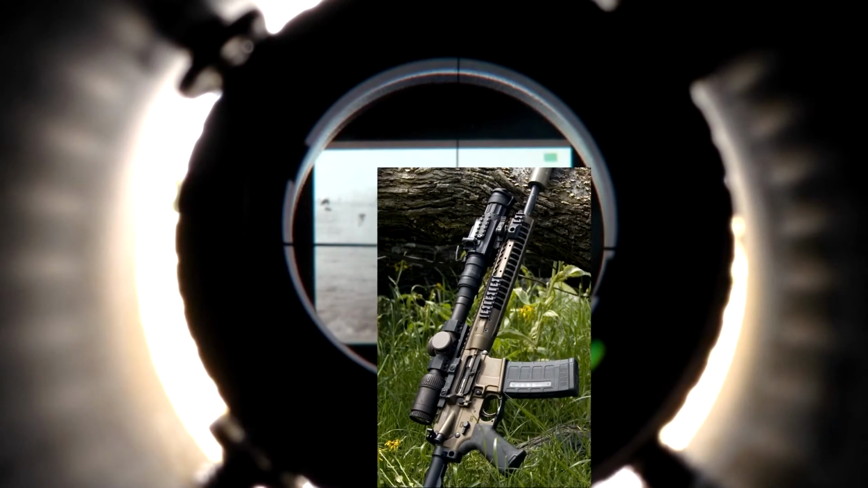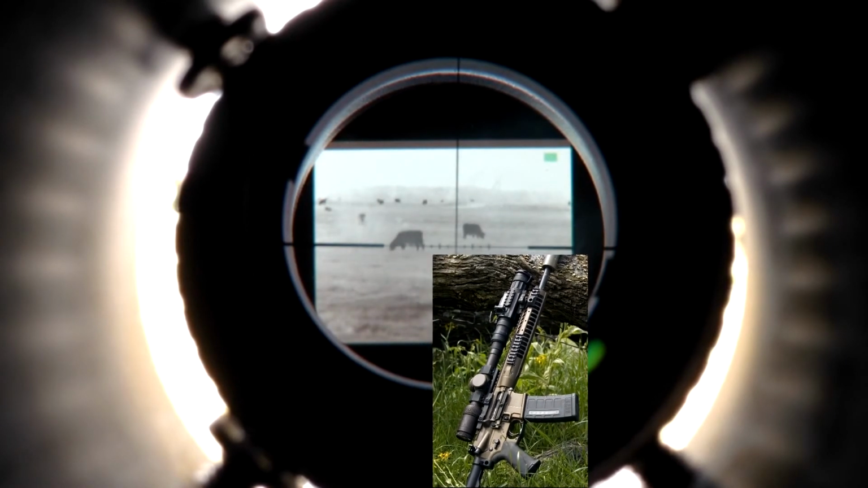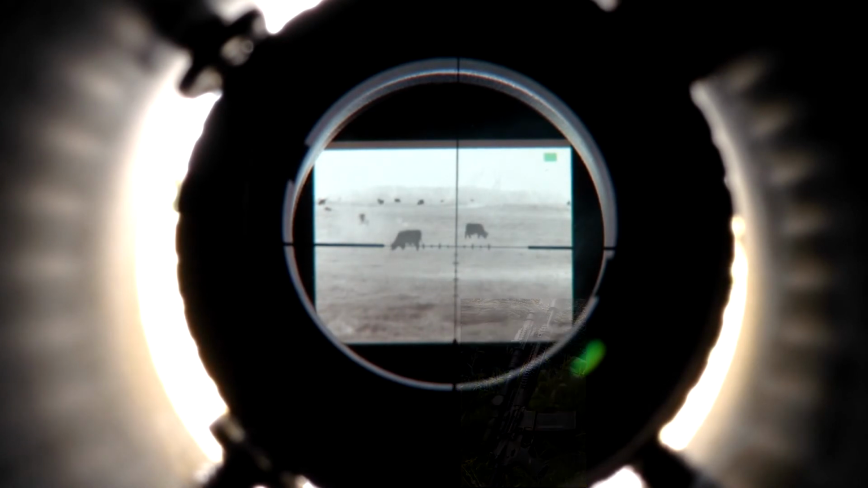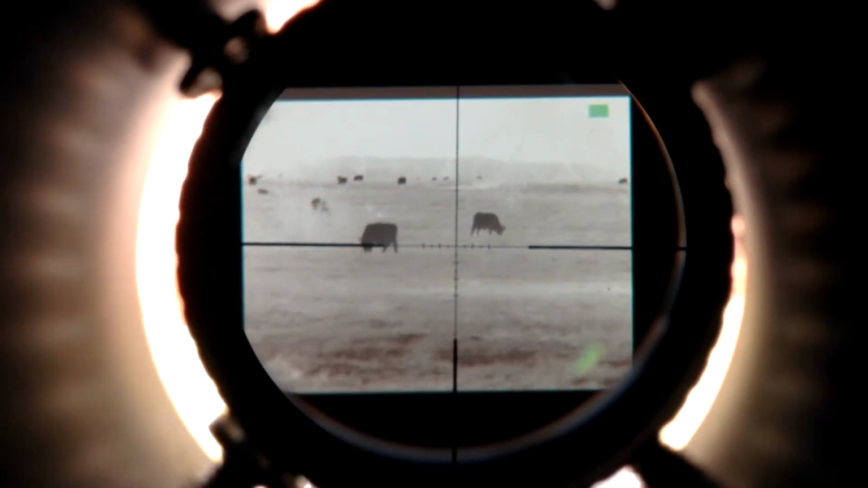Okay, this is hopefully better, more like field conditions. This is the Apollo 640 42mm in front of a Vortex Razor HD II. This is at 1 power. This is 1.5 power. The first cow is 75 yards. The next cow is 100 yards.